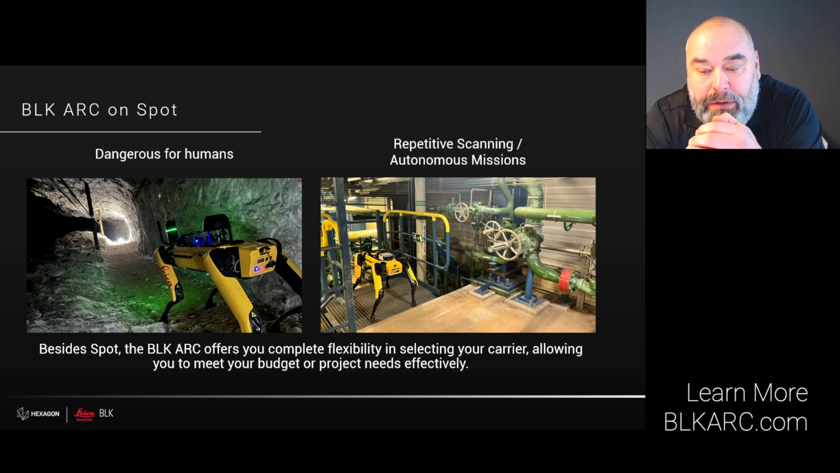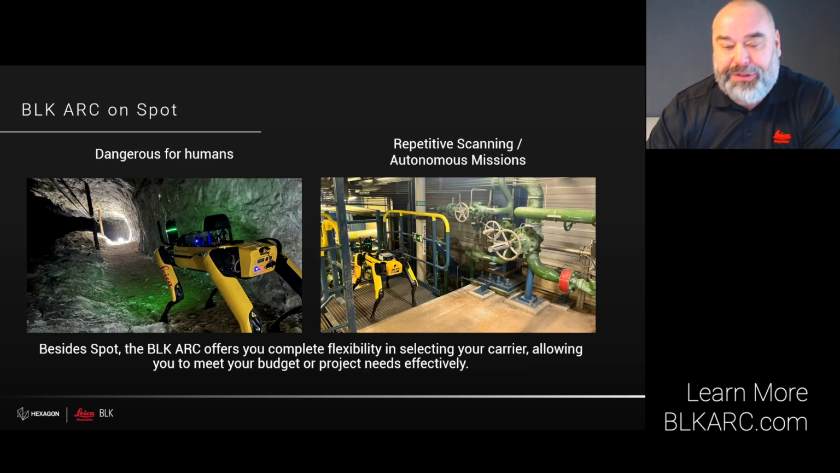Then you can use the BLK ARC with a Spot together to simply walk again and again through the environment autonomously. Julita will explain more about this one in a few minutes.